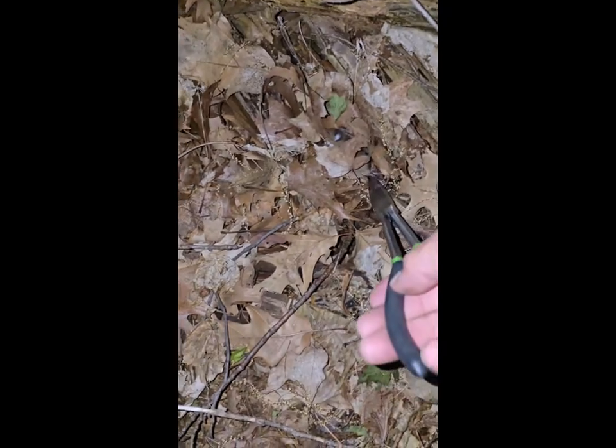Well, I thought that was going to be it, but I'm over there. I think it was 32 yards. Took me a while to find them, but boy, with these brown leaves, you just have a hard time finding them. But this guy here, where'd he go? Hang on a second. There he is.